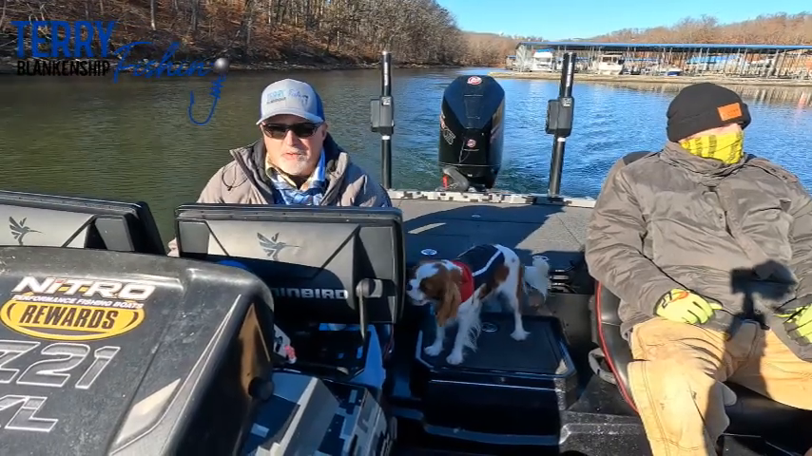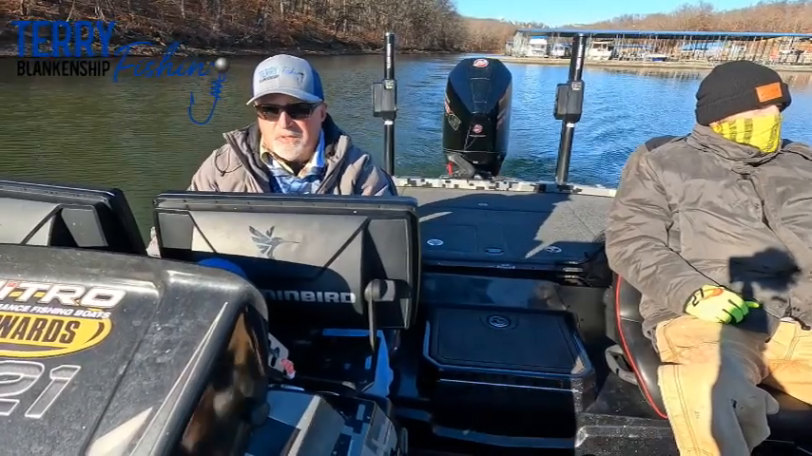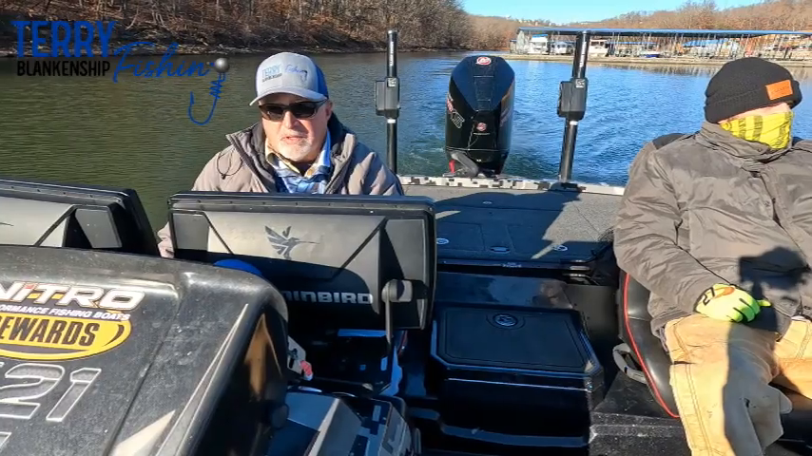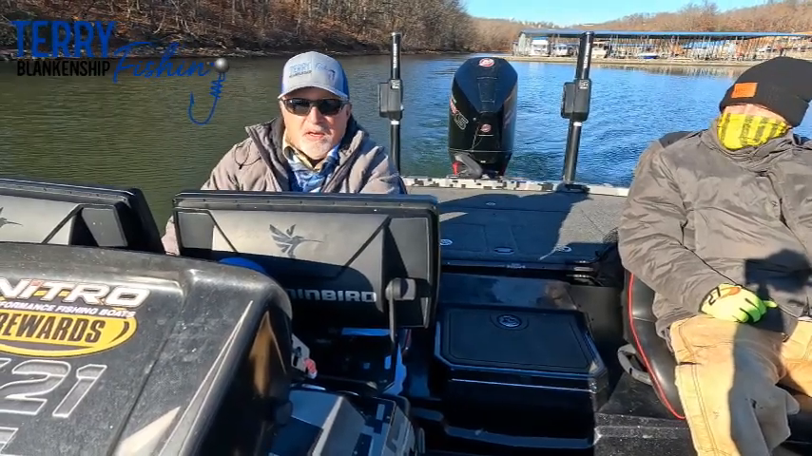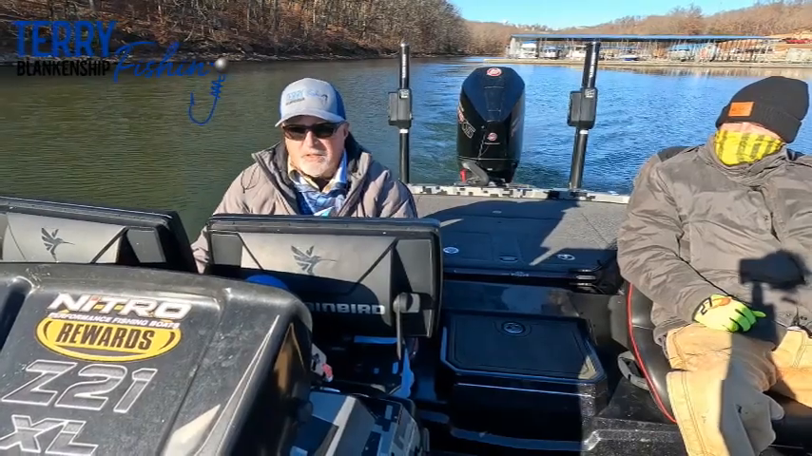And for starters, we're gonna look a little shallow first and see if we can find some fish up shallow, because those fish a lot of times have just moved into that territory, and I think they'll bite a little better than what they've been trying to bite lately. And we're also gonna go out and look for some fish on some docks in some areas.